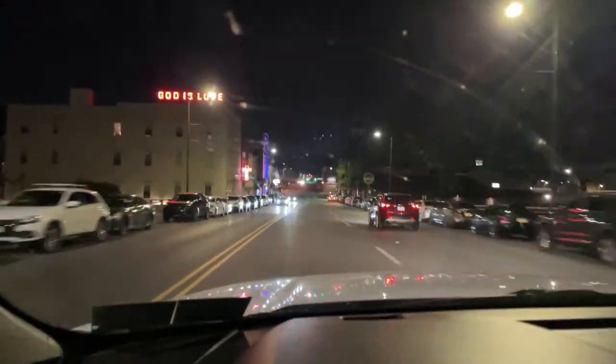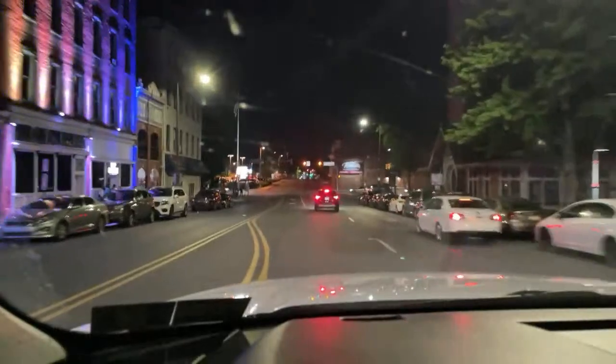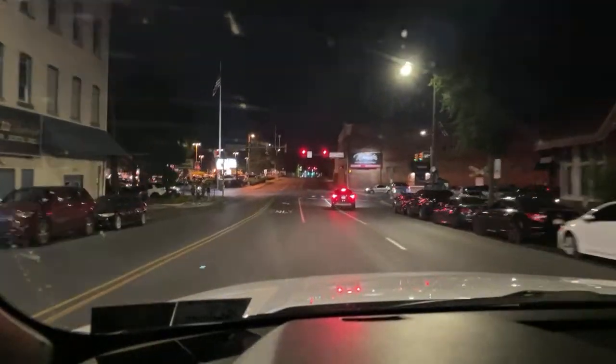510 circle, apartment A. Medical. You're correct. You're showing blue, red, brake flashing. Play on the left.